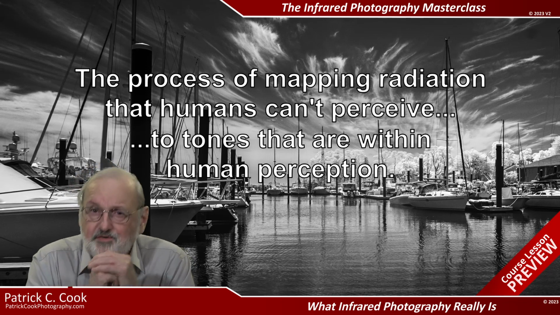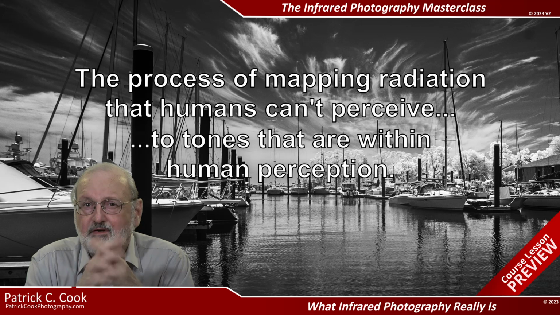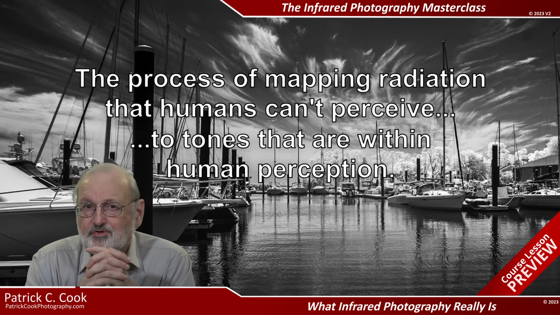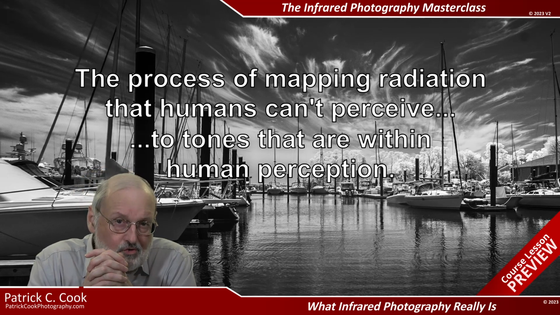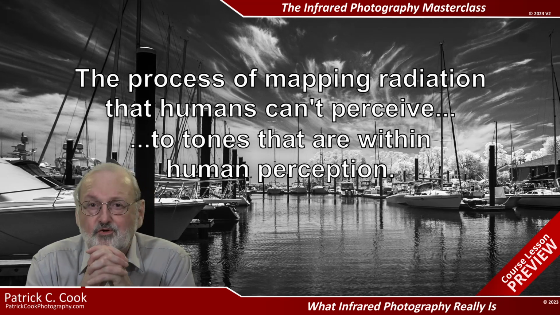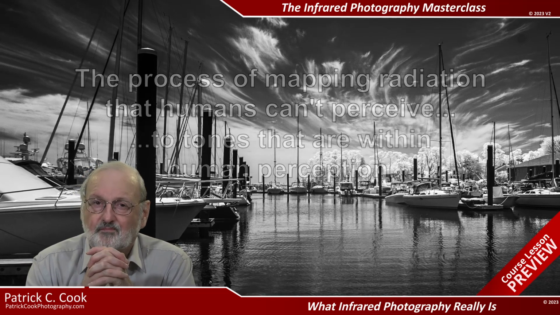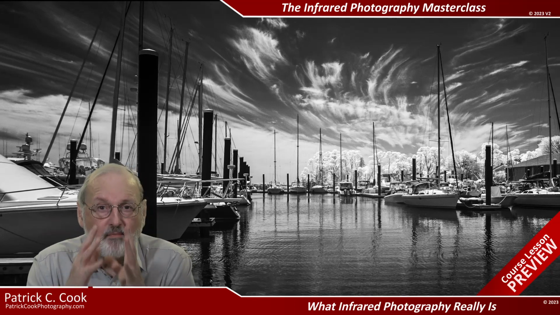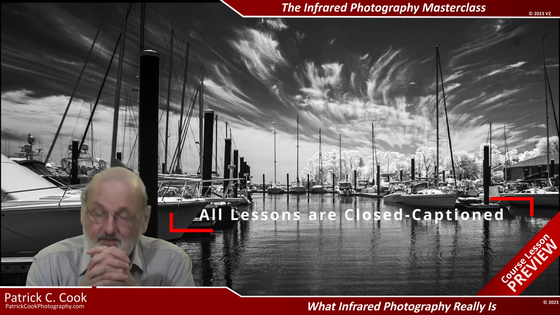Well, basically, infrared photography is the process of mapping the energy of photons within a certain portion of the radiation spectrum to photographic tones that our human visual system is able to interpret. Infrared photography is the process of mapping the energy of photons to tones that we understand.